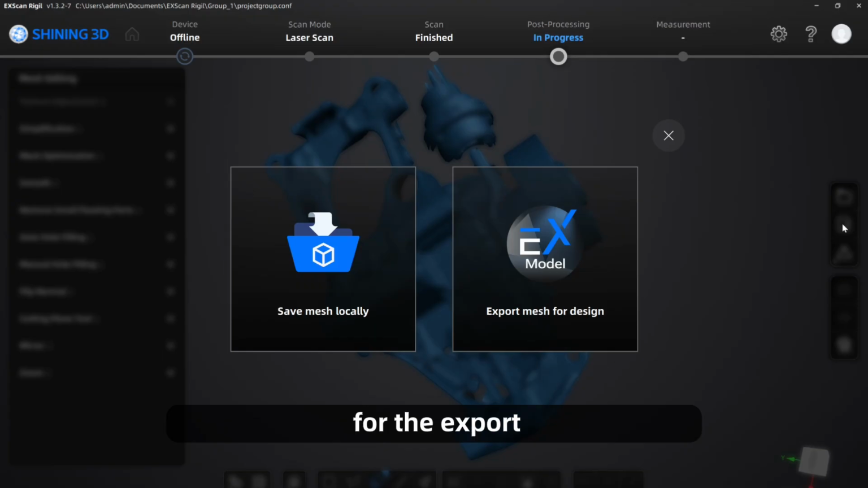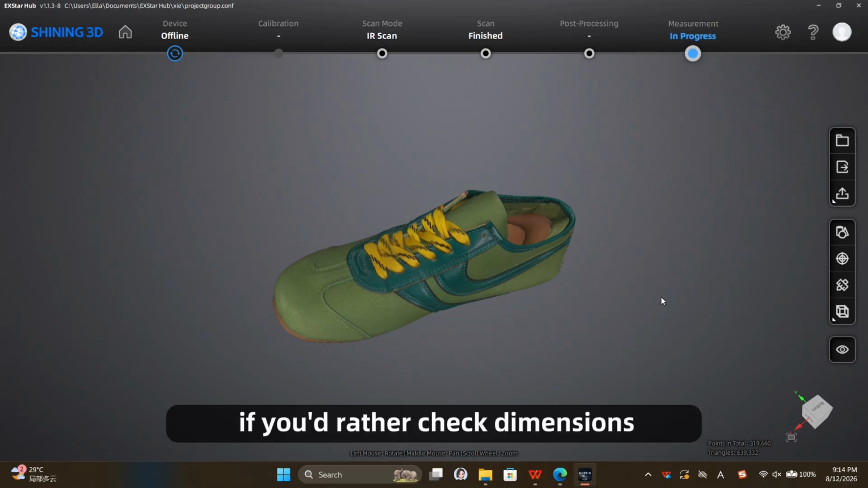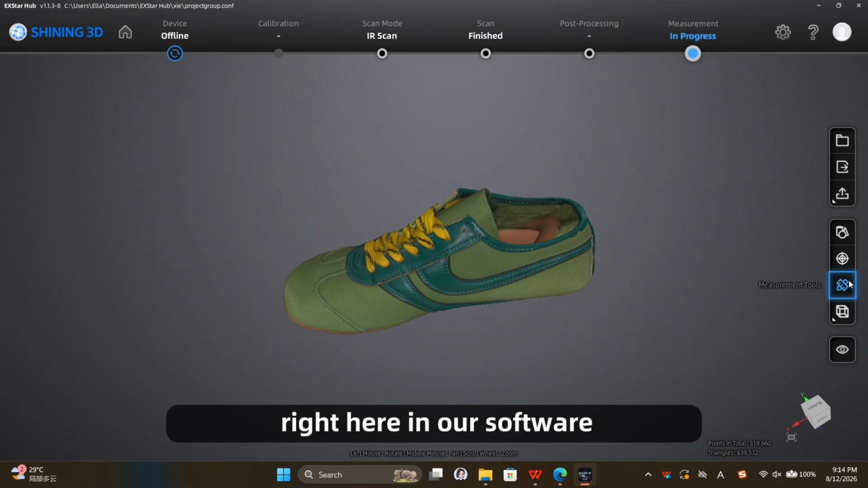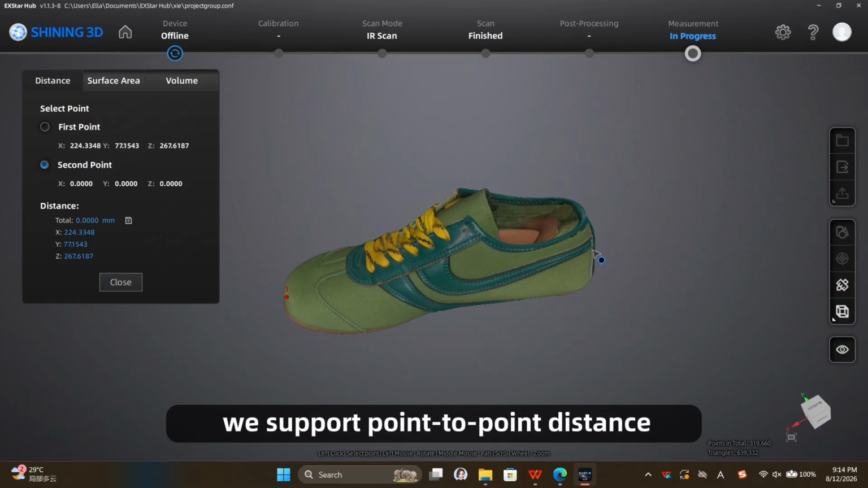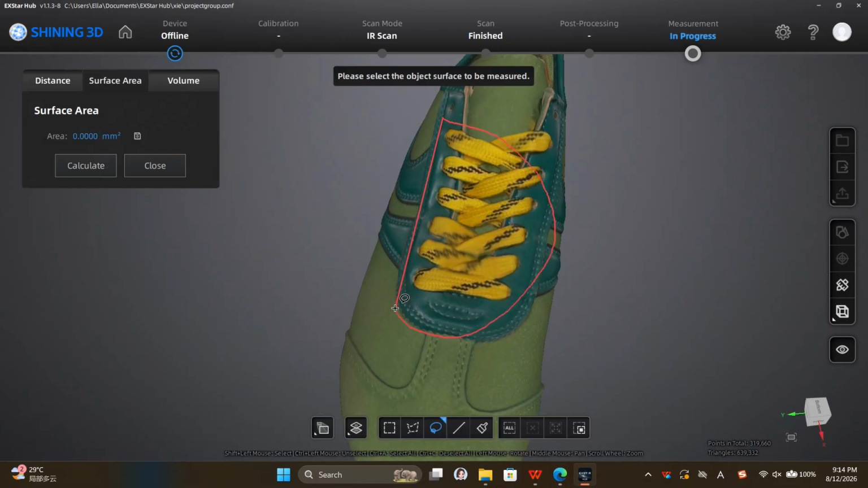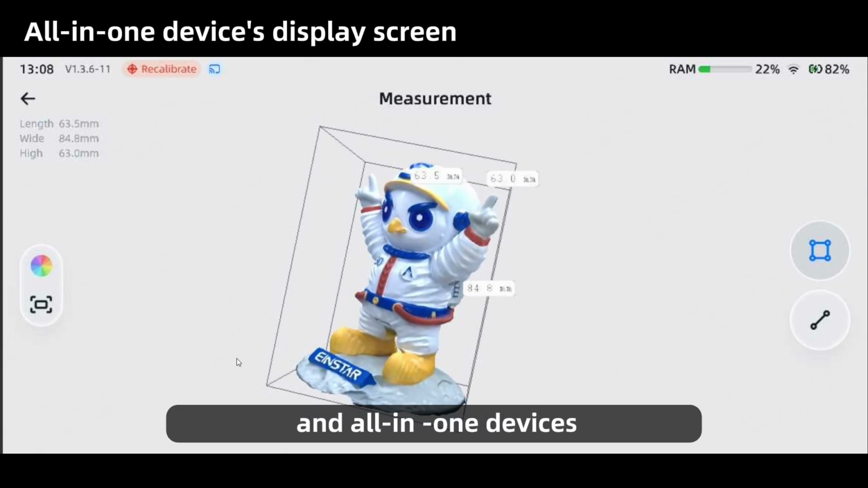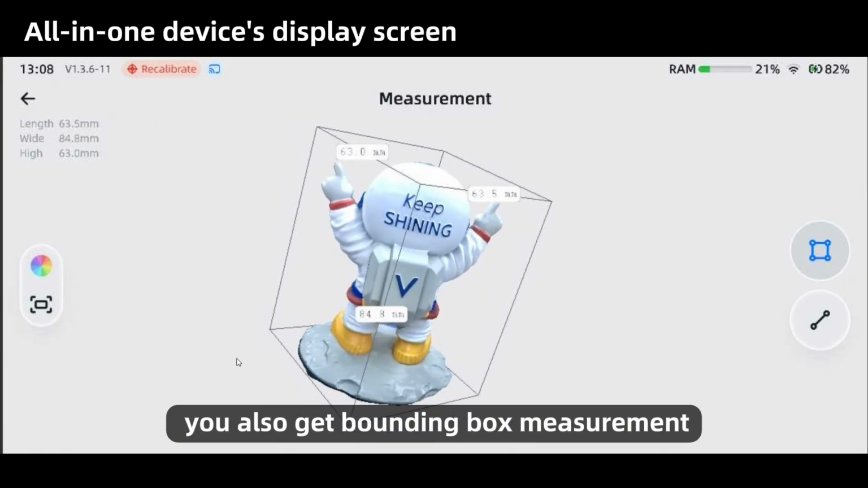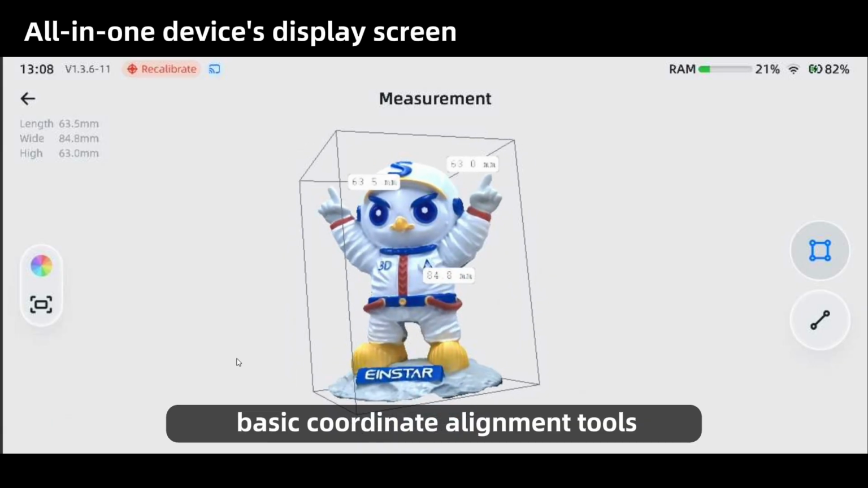Step 6. Export and measurement. For the export, we support 5 formats: ASC, OBJ, STL, 3MF, and PLY. If you'd rather check dimensions right here in our software, measurement is supported as well. We support point-to-point distance, surface area of a selected region, volume for fully closed objects, and on all-in-one devices, you also get bounding box measurement. The software also includes a set of basic coordinate alignment tools.